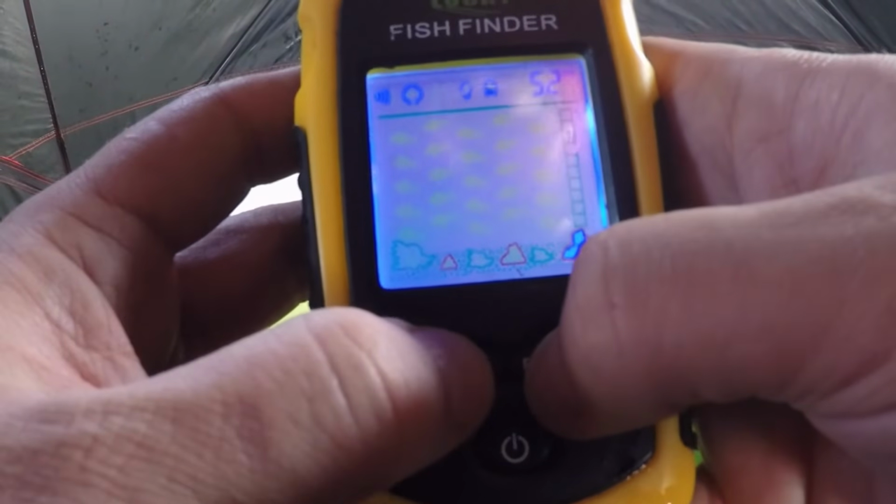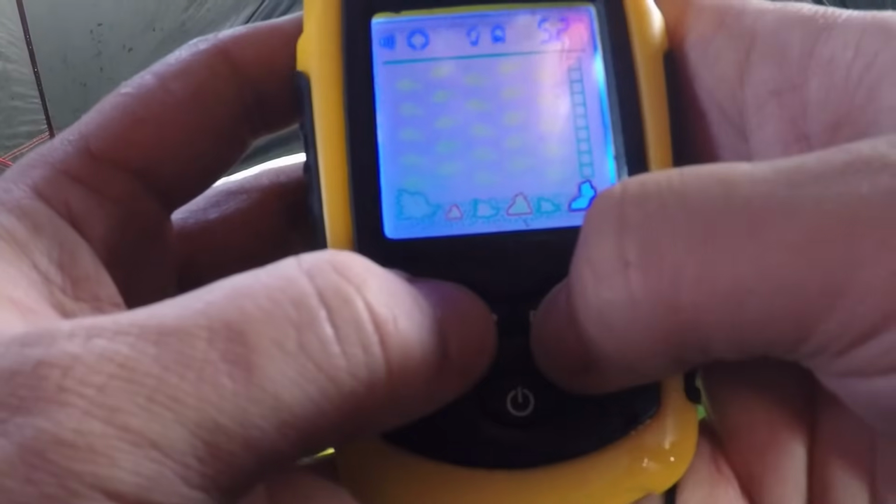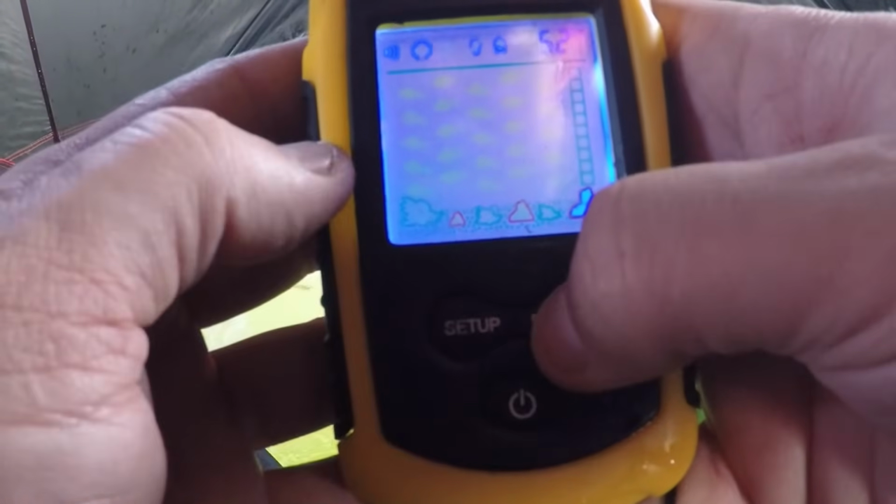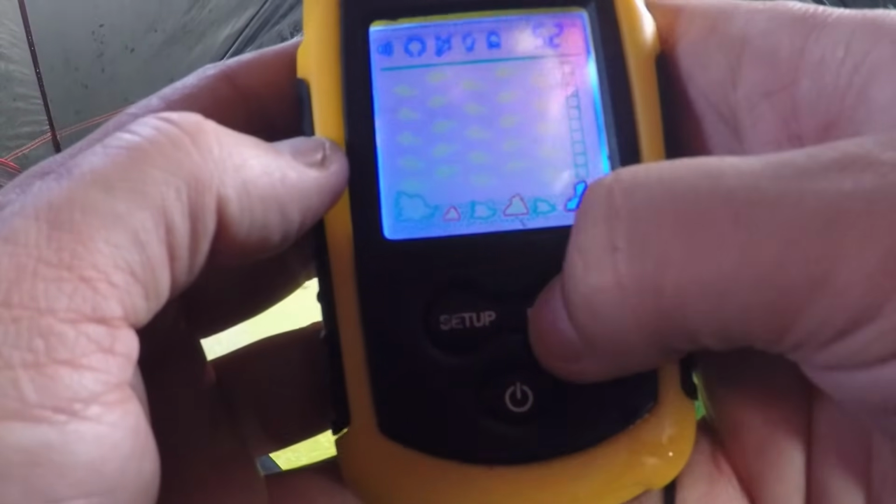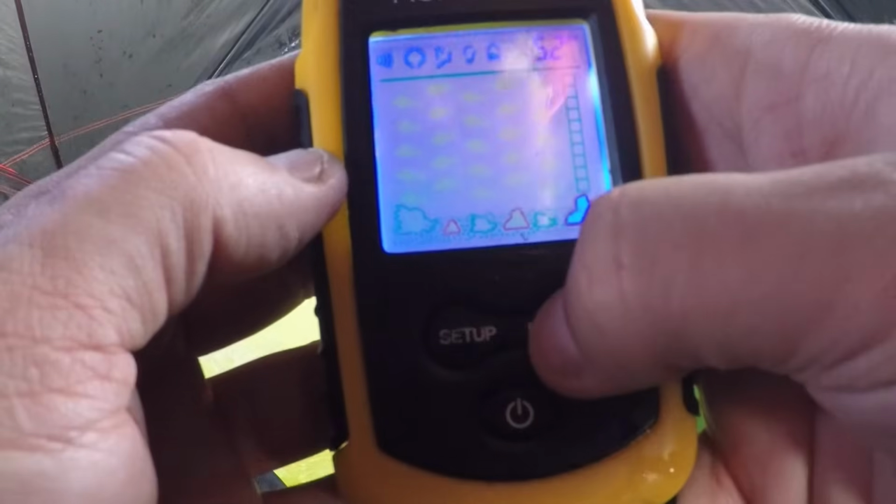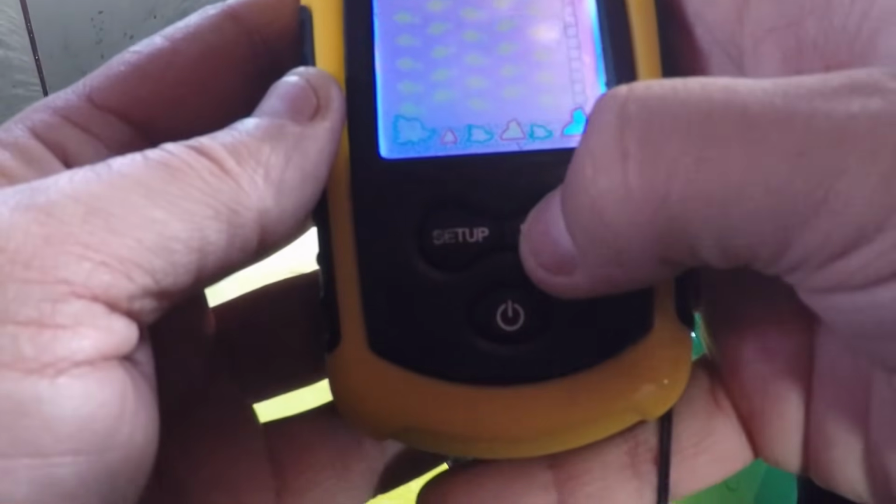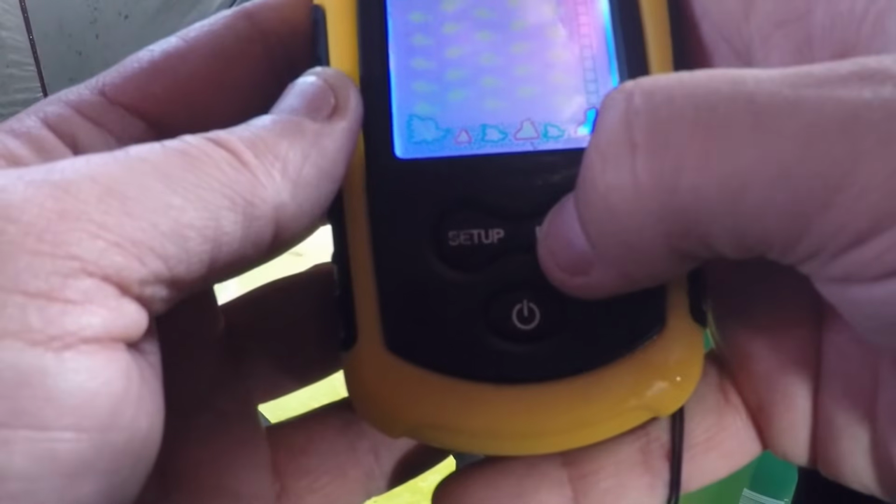Granted, the thing on the far left certainly looks like it's talking about sound. Again, it is not. It is talking about your sonar sensitivity. This one is what decides whether this thing is going to beep at you when it detects a fish or whether it isn't. As you can tell from any other video I've ever made, I always leave this chirp on, and the reason is because I'm not sitting here staring at this screen.